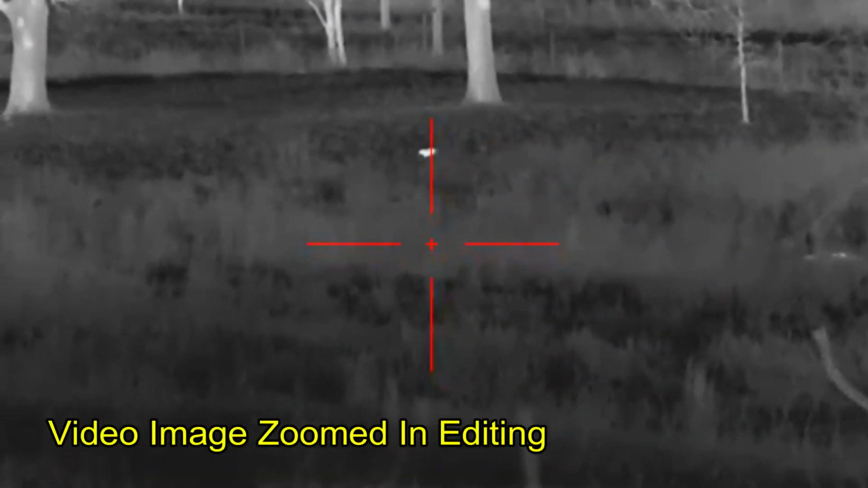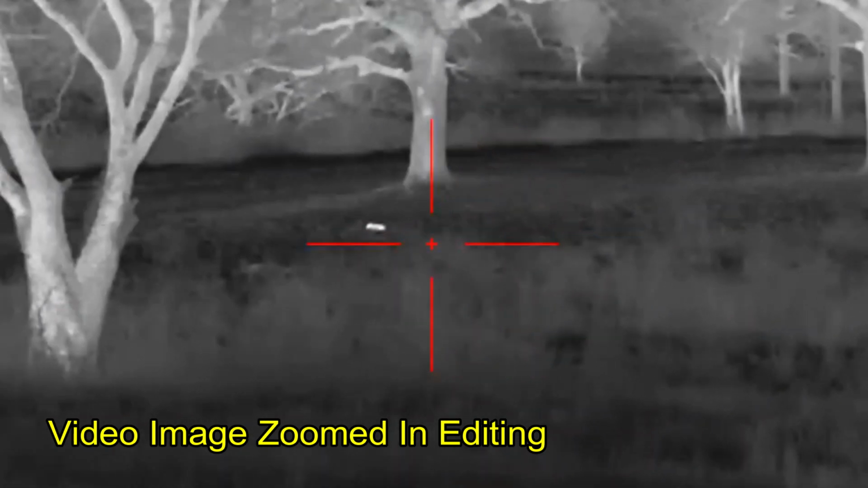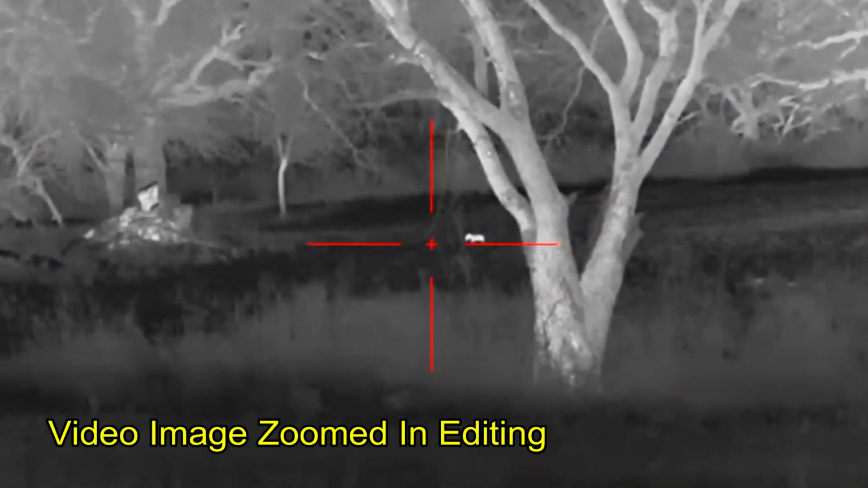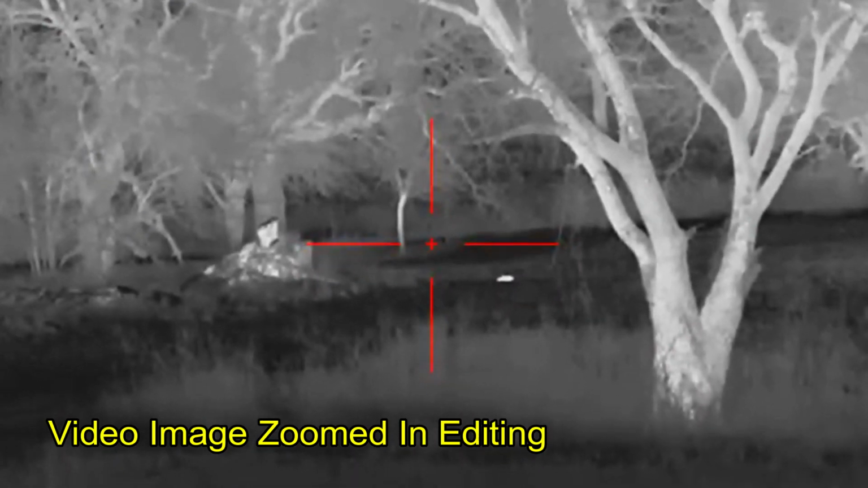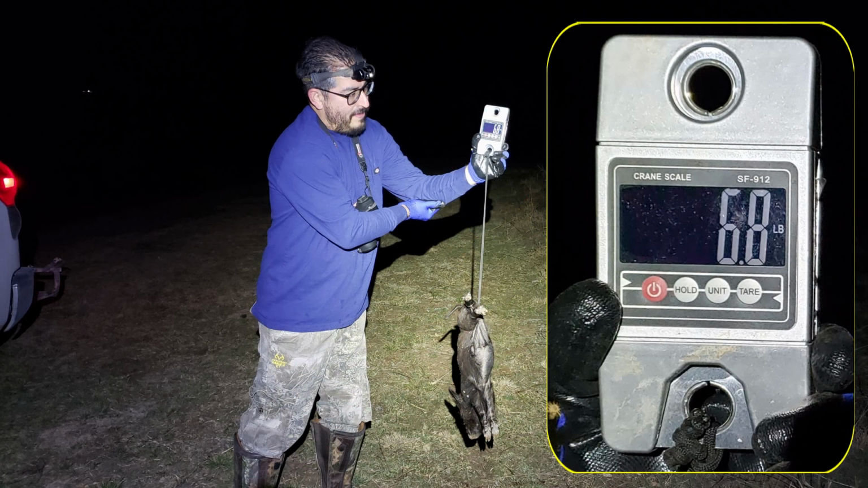And here I just want to showcase Ben's shot on this tiny piglet. The piglet is only about 4 times larger than the tiny cross in the middle of his reticle. And he's going to take it at 165 yards. It stopped. Nice. Well, Ben helped drag the hogs all into a pile for us. His little piglet came in at a whopping 6.8 pounds.